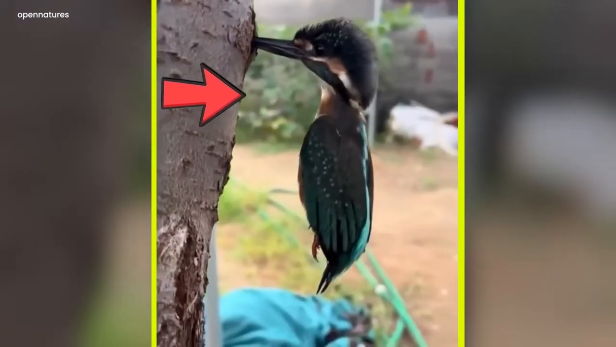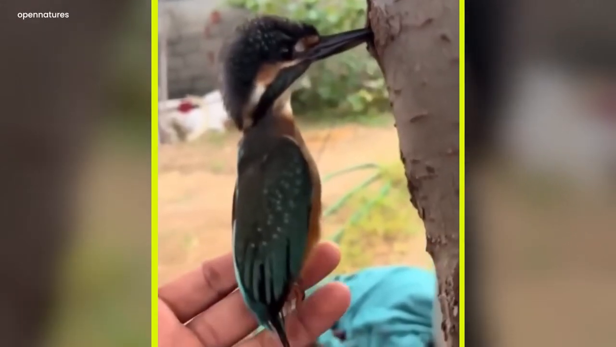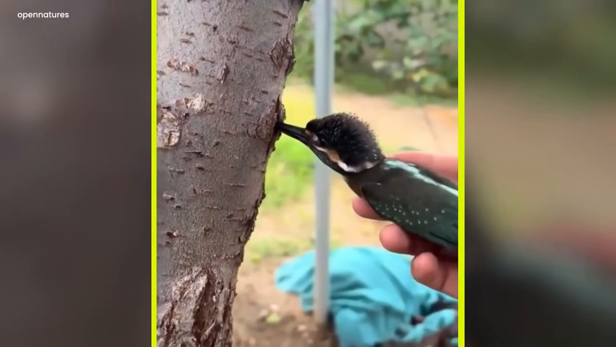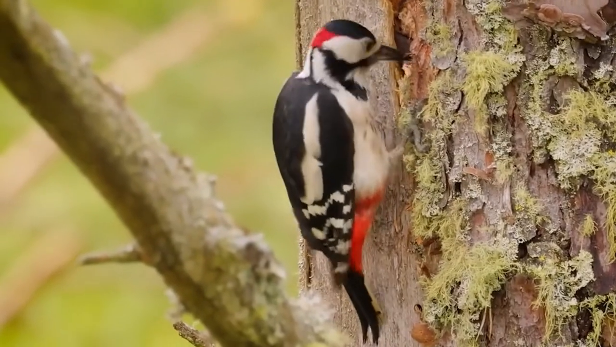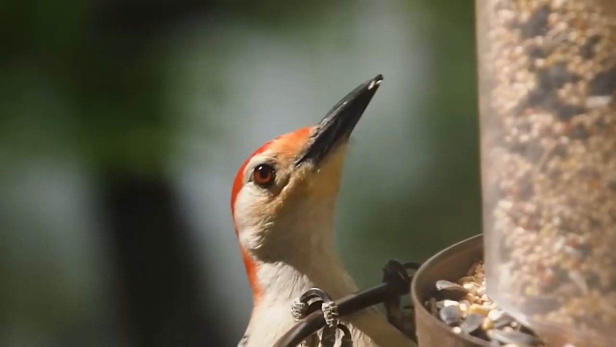In this video, a bird can be seen stuck in the tree by its beak, and you know what's surprising? This is no ordinary bird. It's the famous woodpecker who somehow got its beak plunged forcefully into the tree's bark. Woodpeckers are famous for drilling holes inside the bark of the tree with their incredible poking ability with their beak.